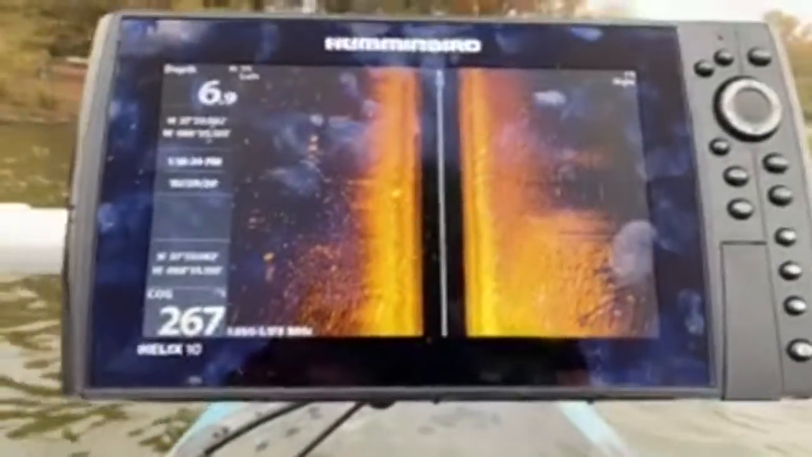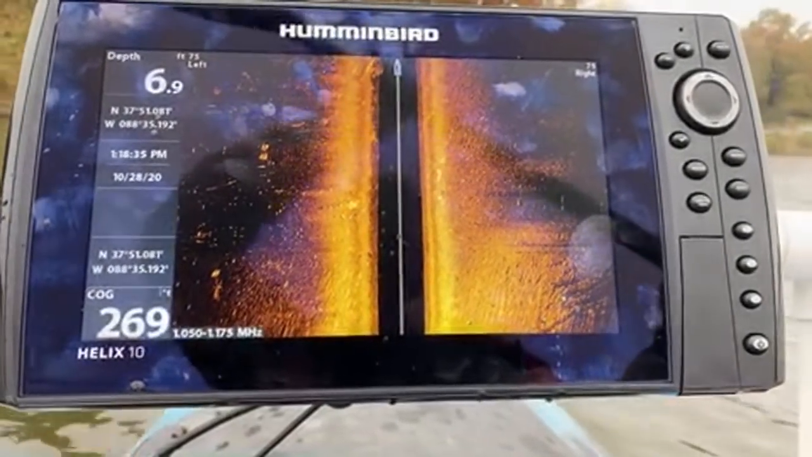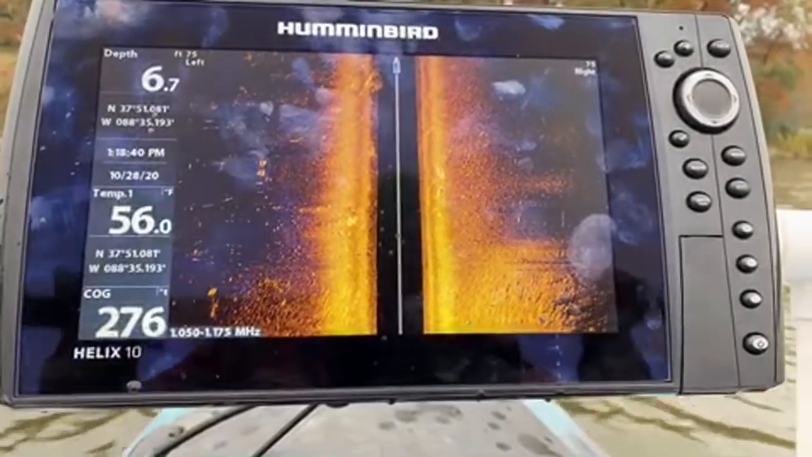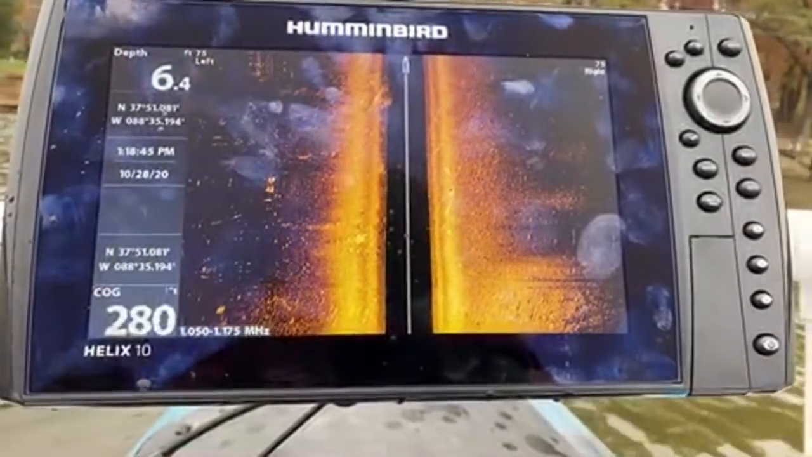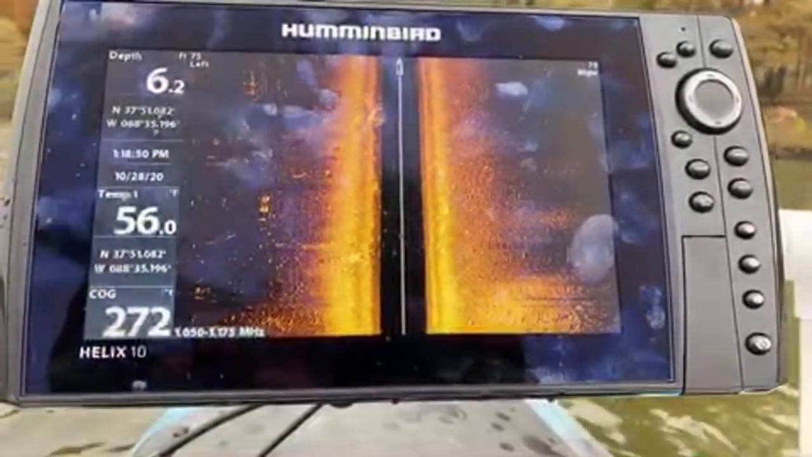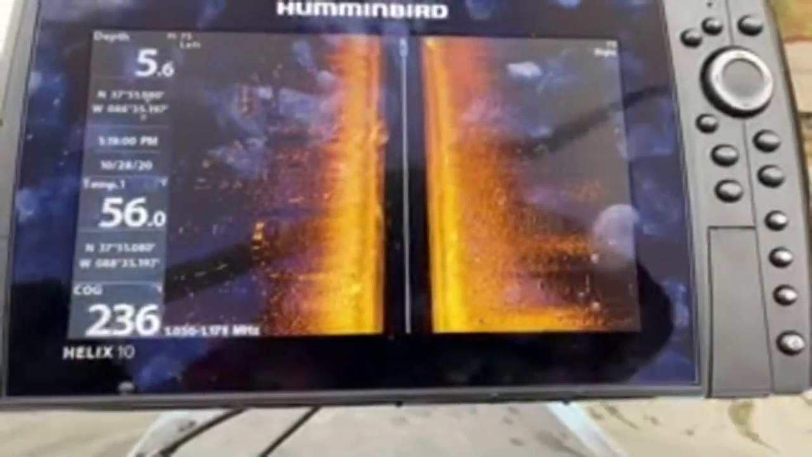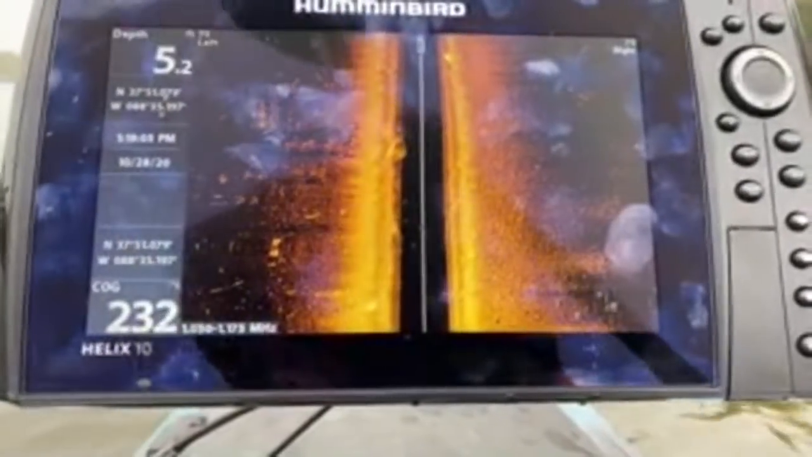So anyway, I do have to figure out why the temperature is flashing. I have to talk to Team Waters about that. There is a school of fish, if you guys see it. It's right here. What we got going on there? Okay, it's just a... We're at 5 feet of water.